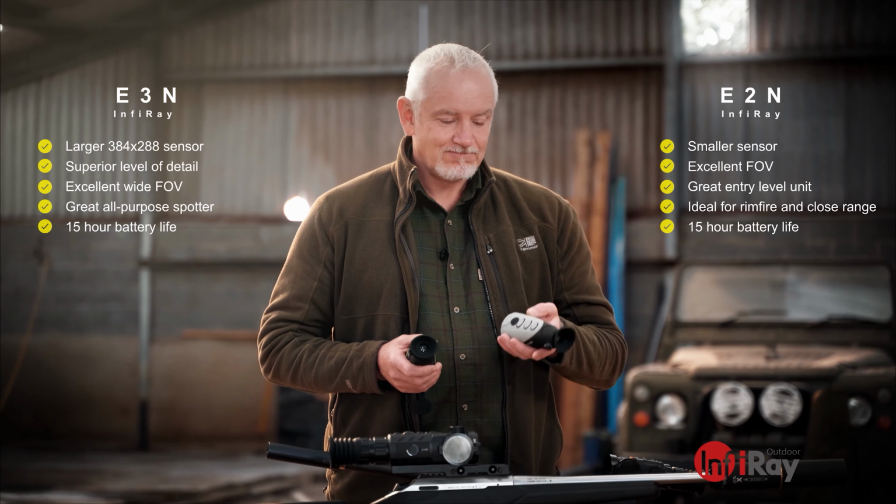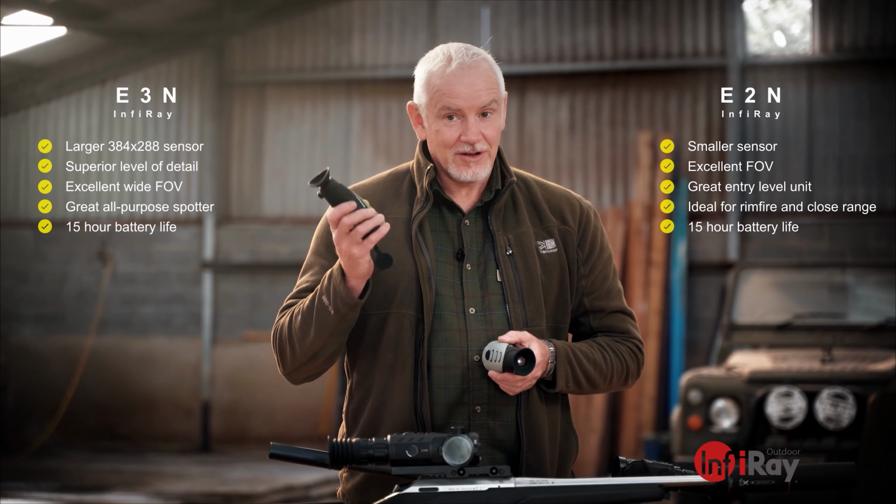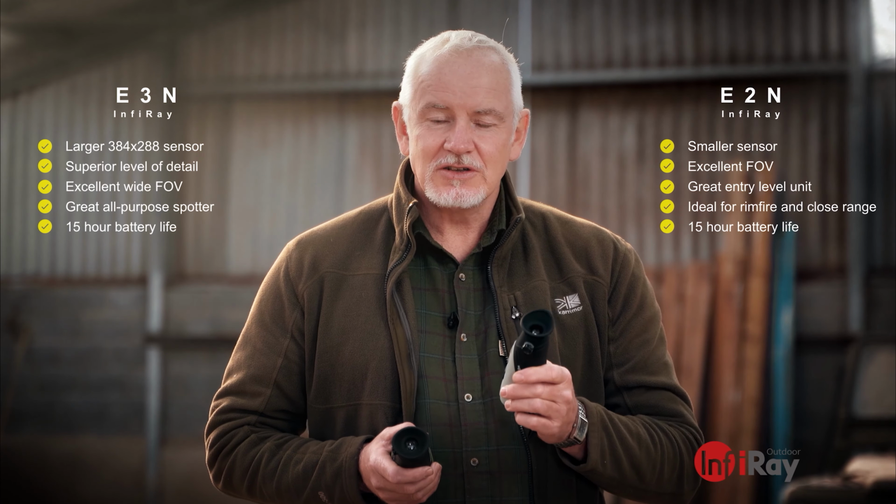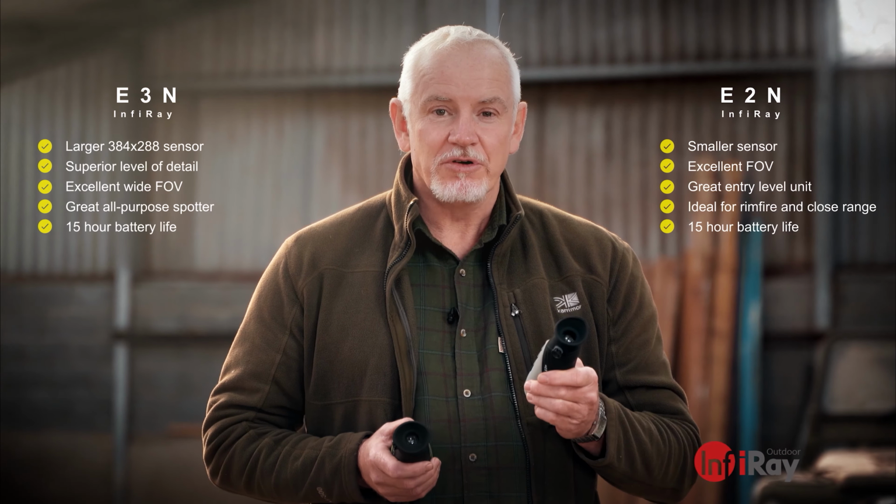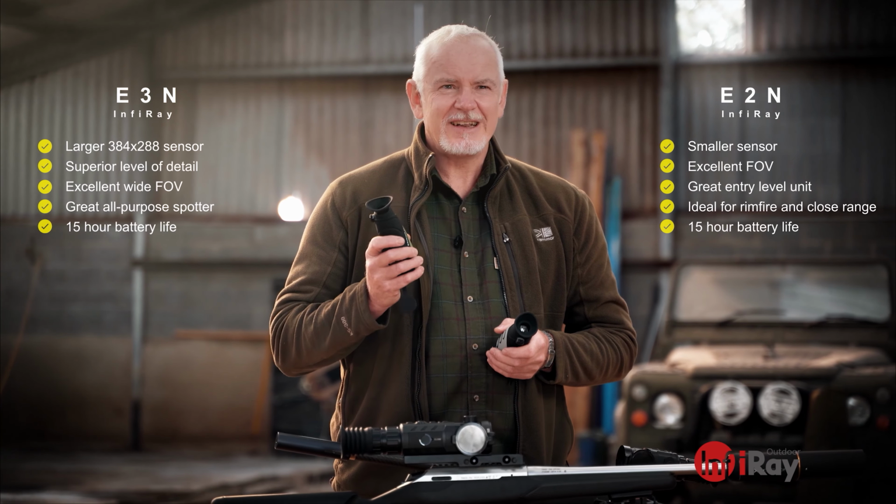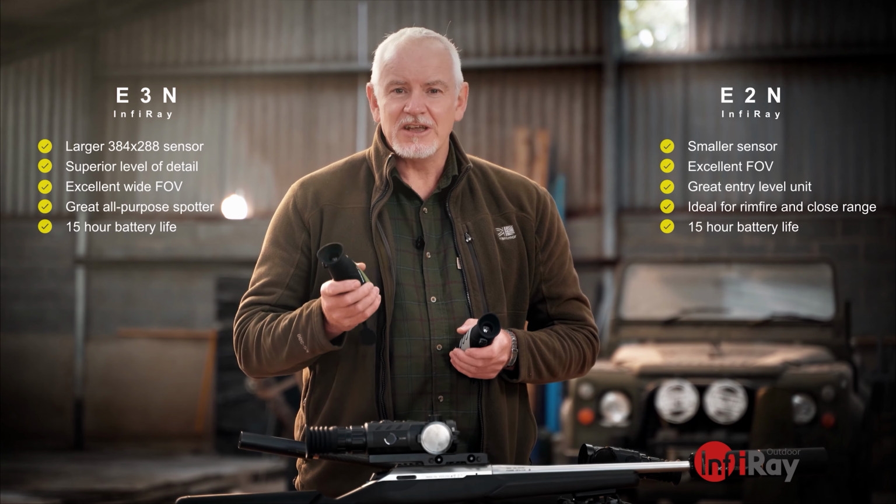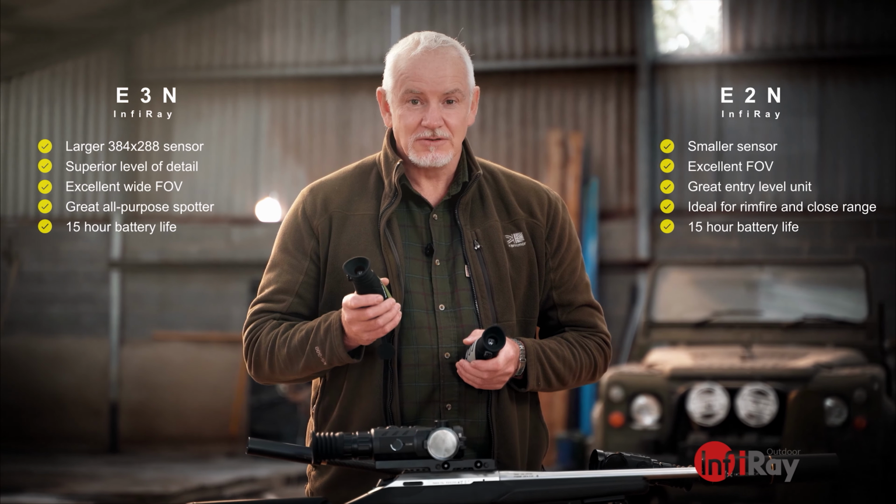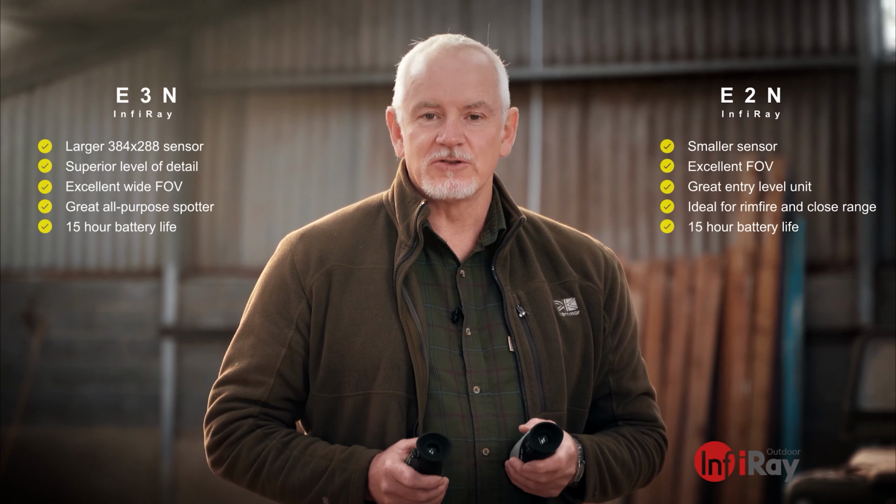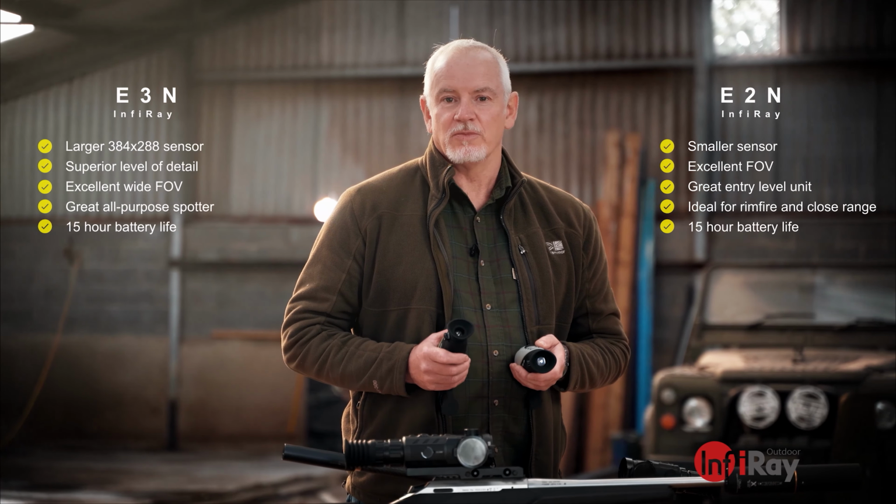So the primary difference, this one has a slightly smaller lens, slightly smaller sensor. This one, larger lens and larger sensor. This is great for rimfire ranges, that sort of distance, perfect. It's really nice, really bright. Great field of view. This unit, same with the field of view, just a little bit more clarity. Has a little bit more reach. If you're going for ID rather than, say, straight detection, you'd probably go for this unit. But both are equally good, I think. Ideal choices for the beginner. Great for rimfire range and generally a great little backup thermal.